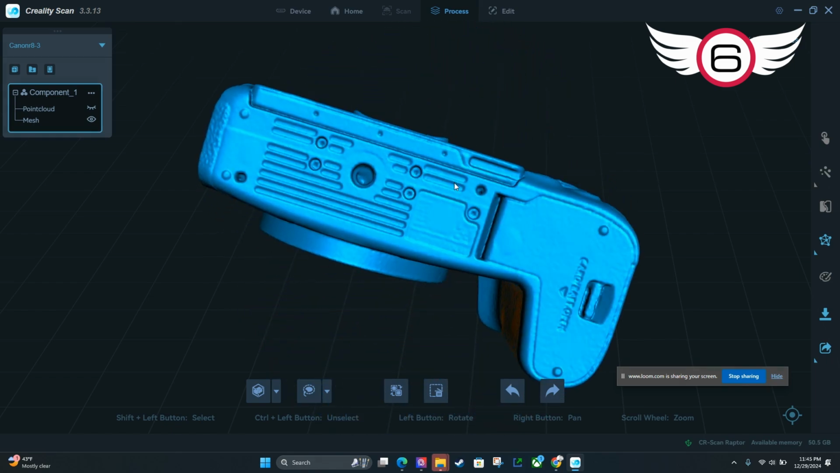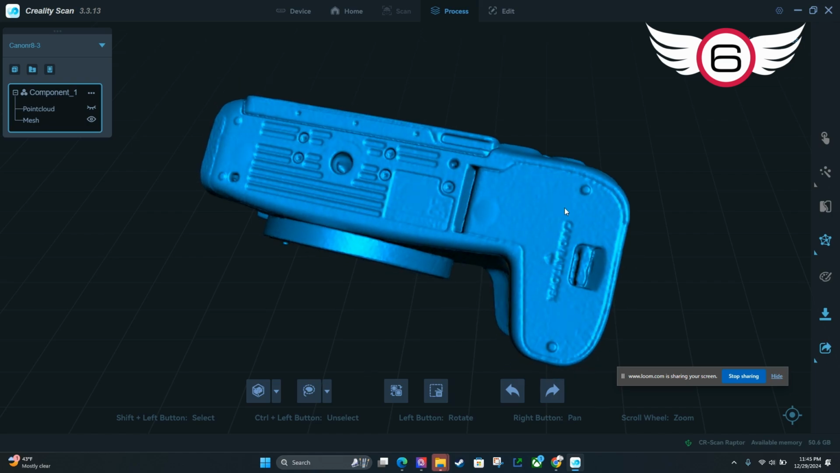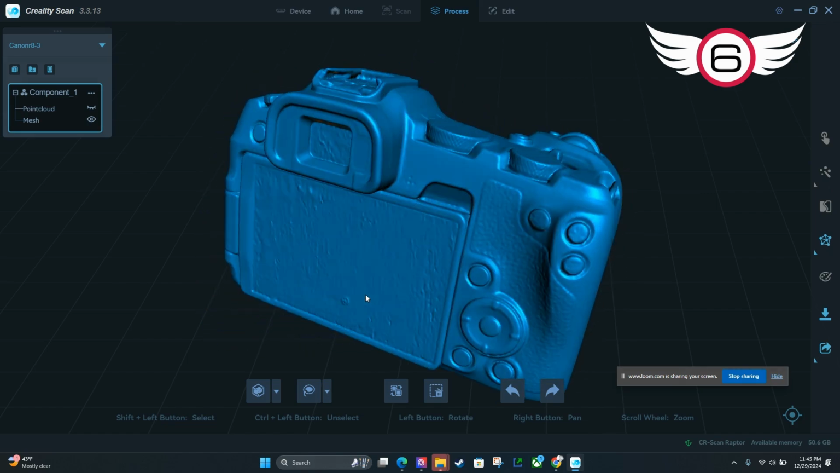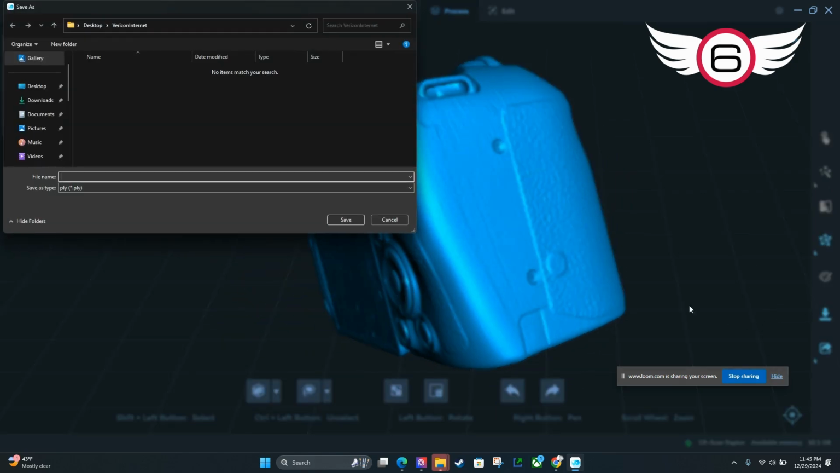And more importantly, if I go to the bottom here, I can see that I have good definition of all those holes. These are probably the 2 holes that I'm going to use for those anti-rotation pins on the bottom of this grip. I can read the text on the bottom there. So I'd say this is a pretty good model here. So what we're going to do is export it. So we'll go over to the export button.